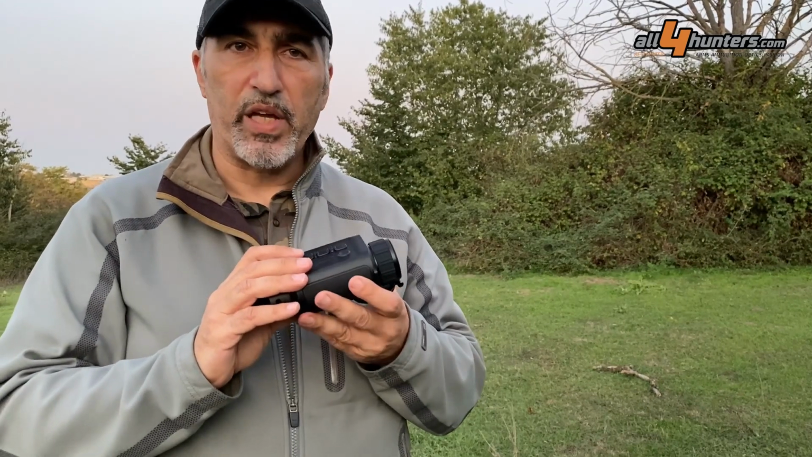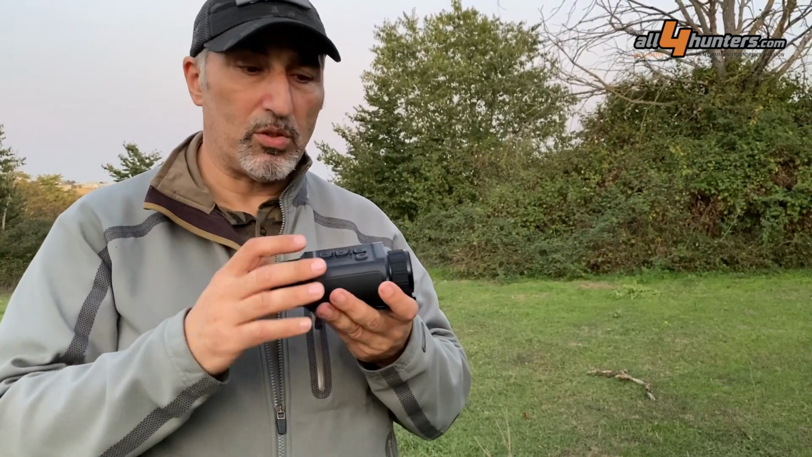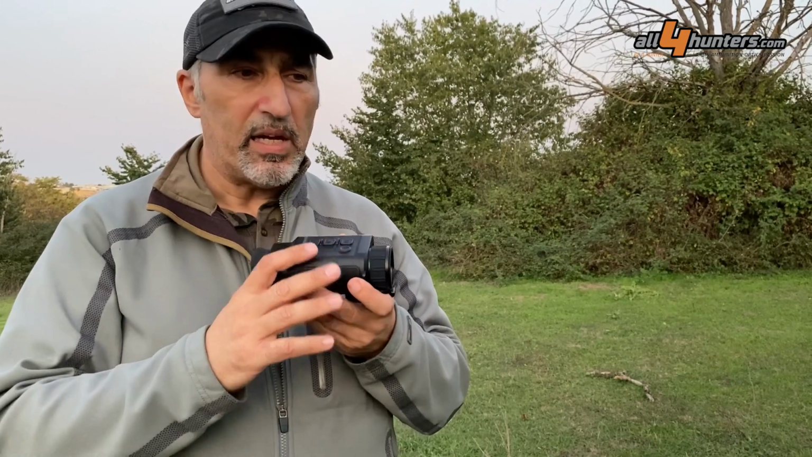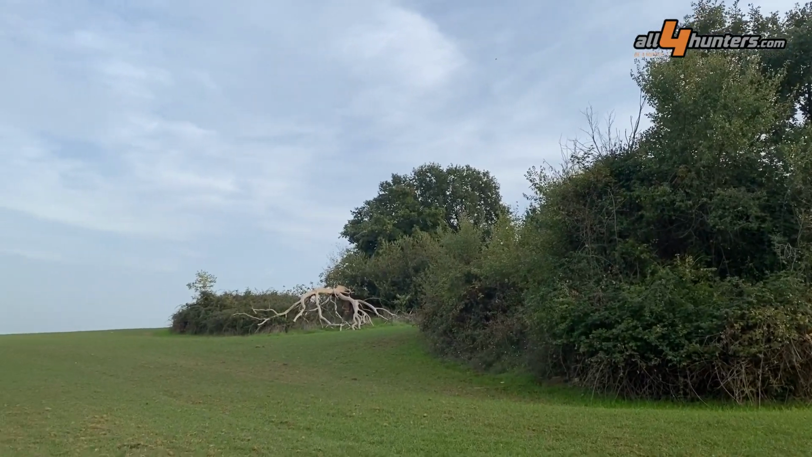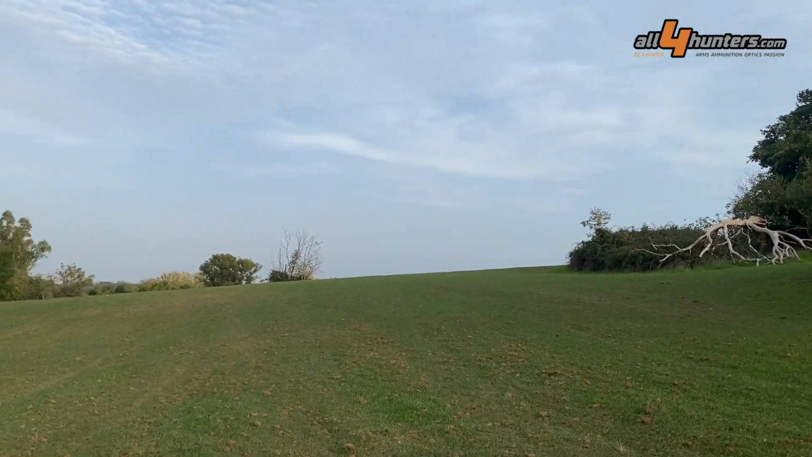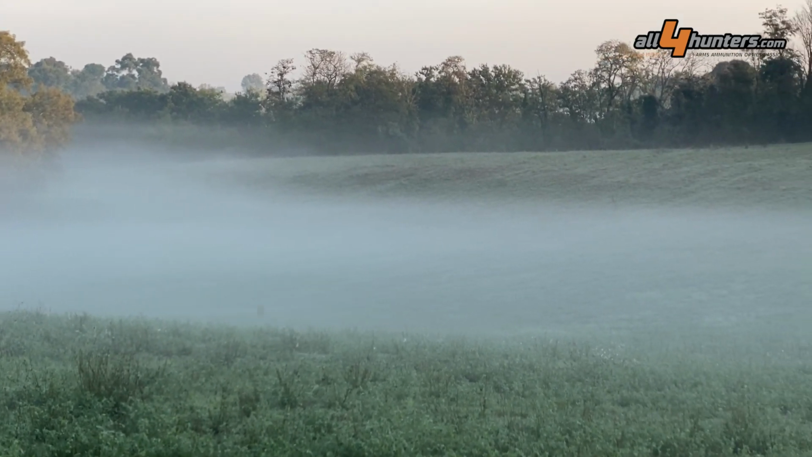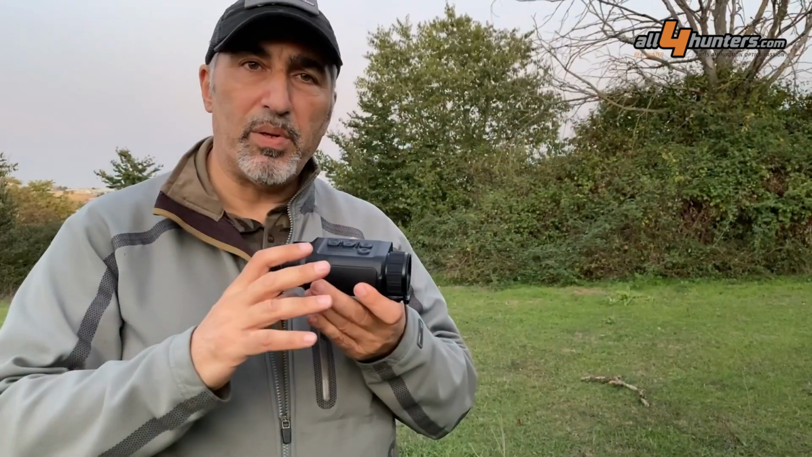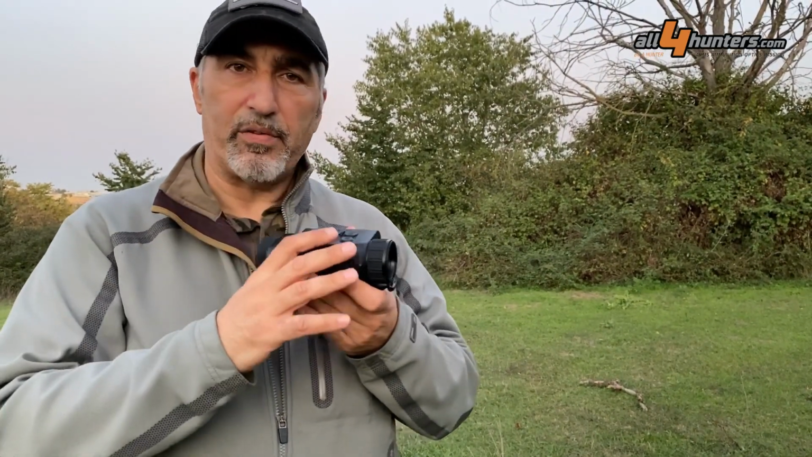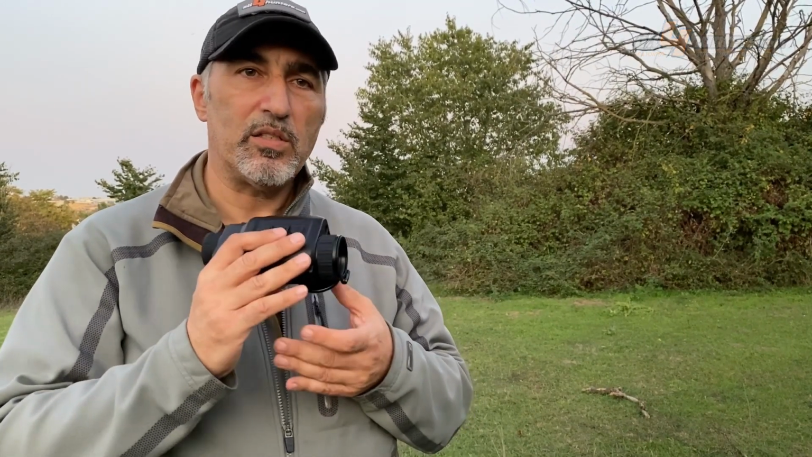What I am here for today is actually to test it in the field. I want to see how it performs, what's the ergonomy, the feedback and manipulation, controls, menu and stuff like that, and how it actually copes with situations such as a field with rocks that have been heated the whole day under the sun, or on the opposite, in daybreak, a valley that has fog and that blocks all visibility of what's under that fog. I want to see this, and you are gonna see it with me in this video.